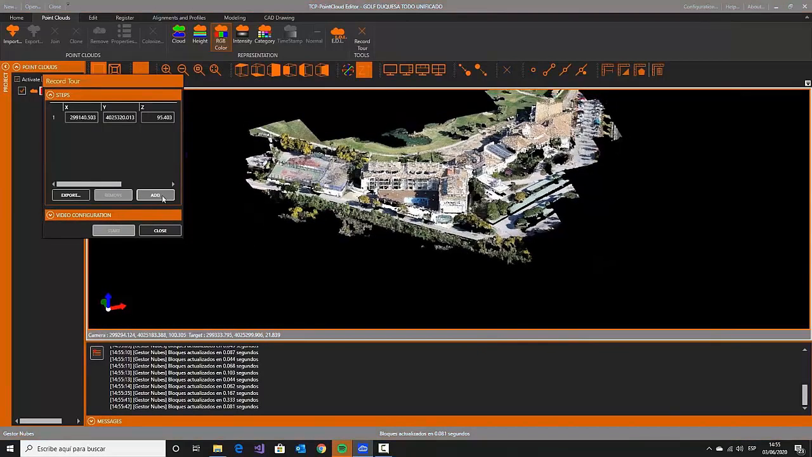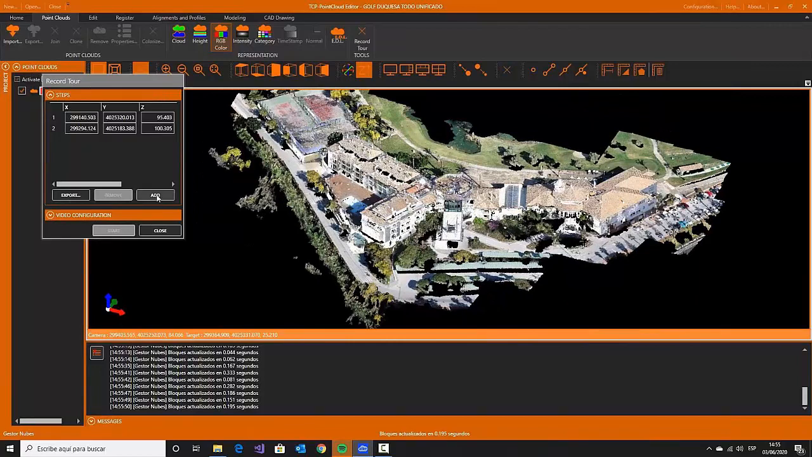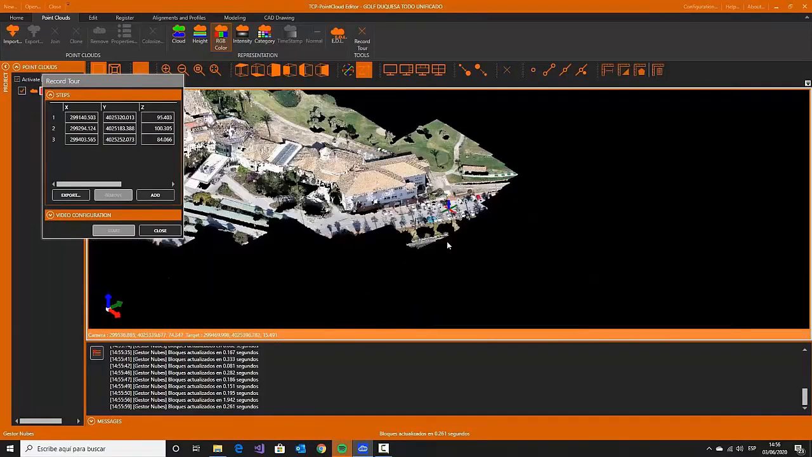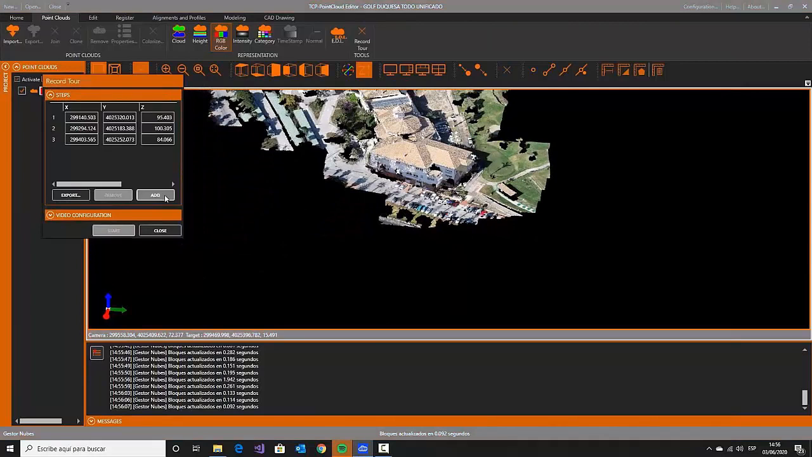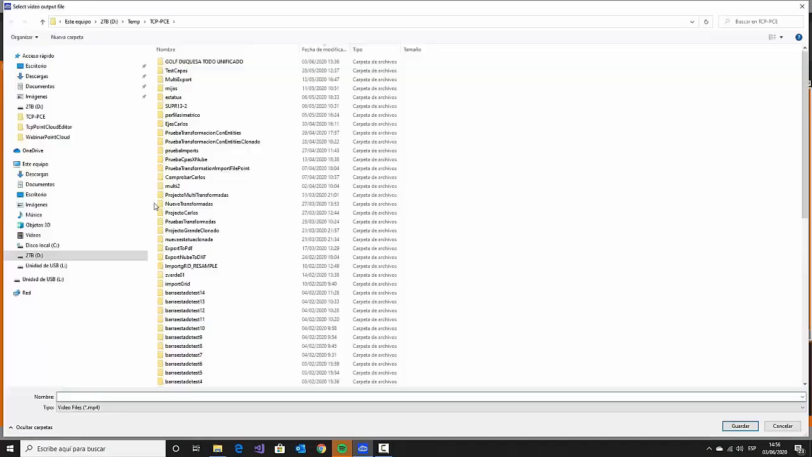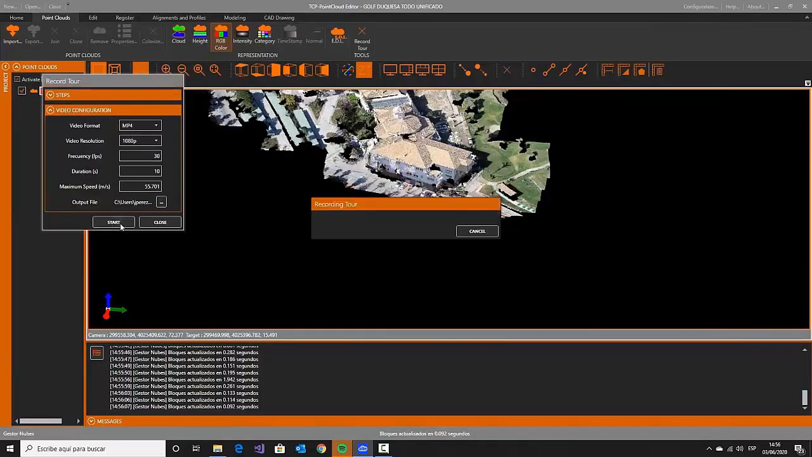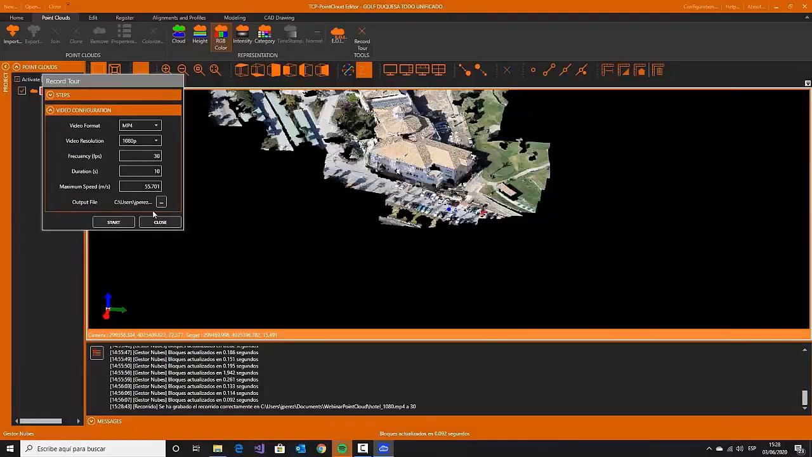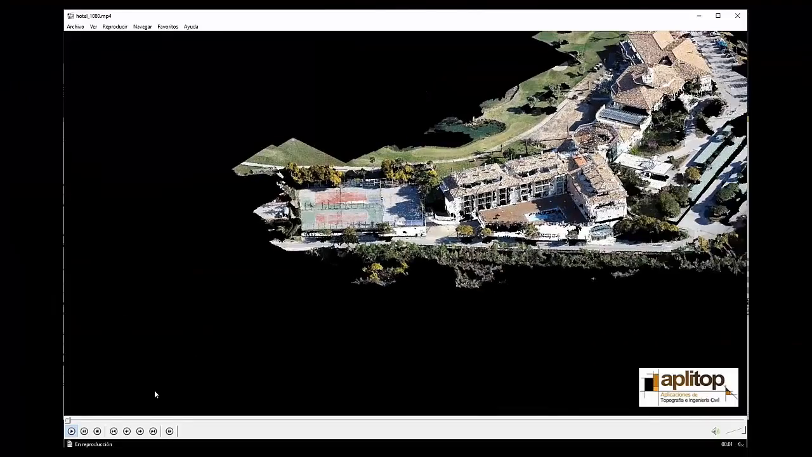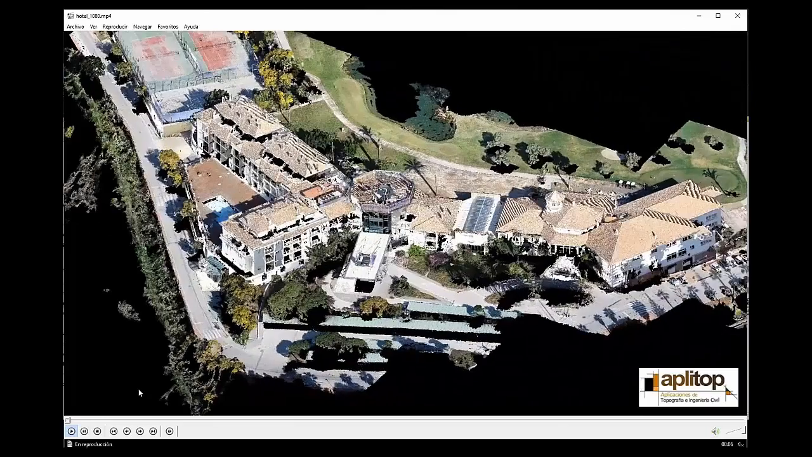It's about video generation. We can set several waypoints, and the application will calculate a path along these waypoints. And when we set the configuration options of this video, the application will create a video in the path we select. The video also takes some time because it has to generate a lot of frames, and we can see here an example of what the resulting video looks like.